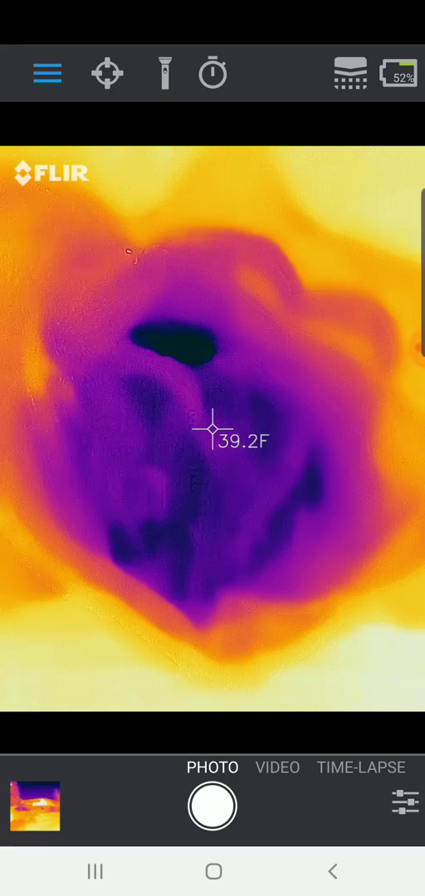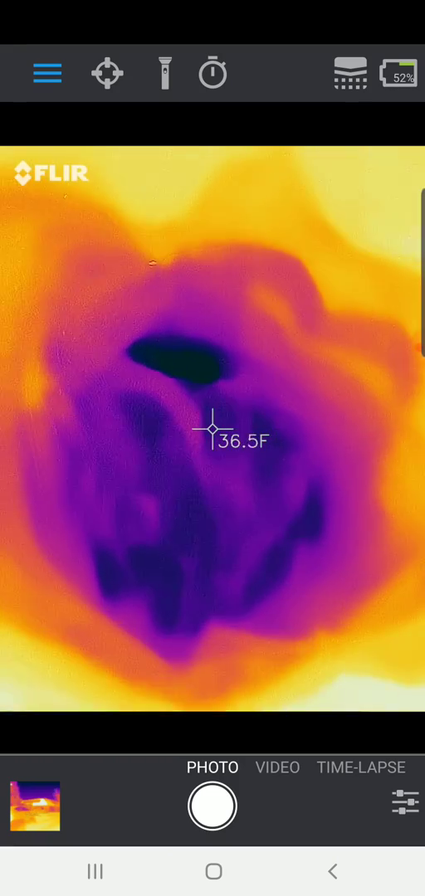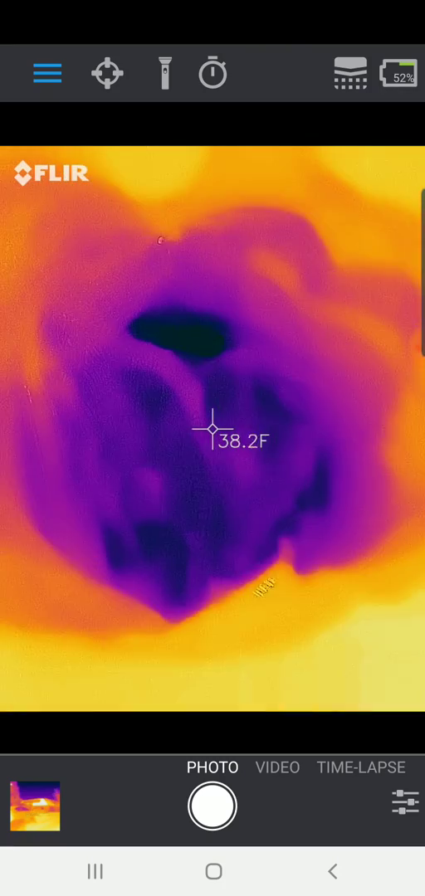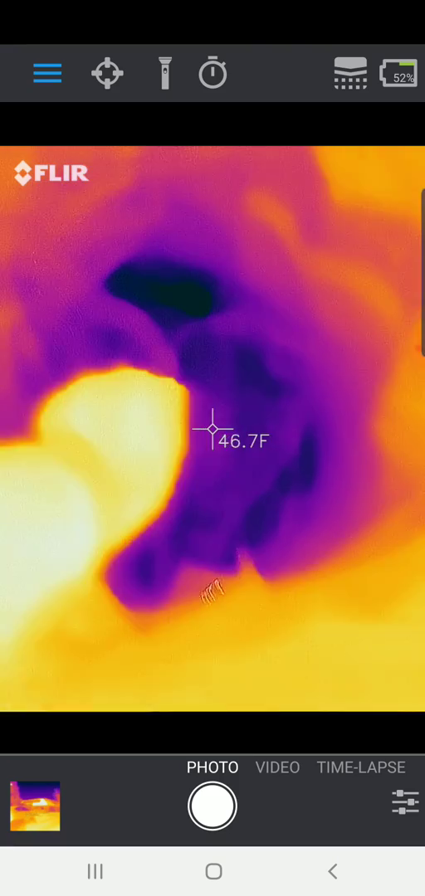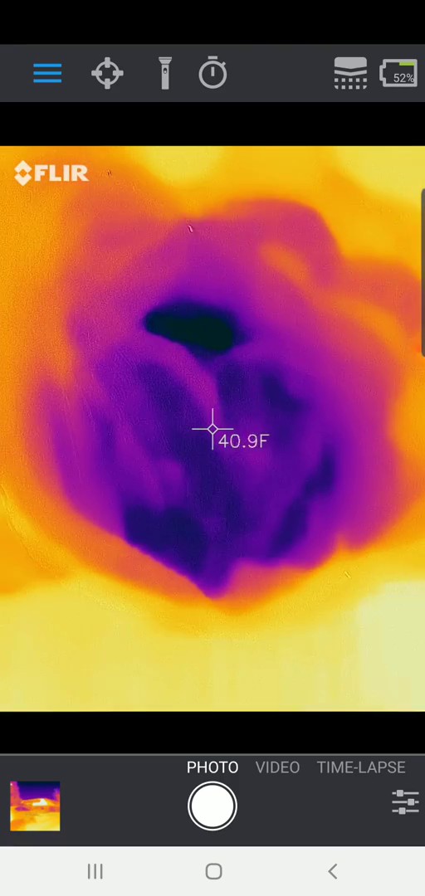And you can see that reflected in here if I'm looking deeper in the bag. One thing with this is that as soon as I open this internal piece, it is going to start to let some hotter air in, so it's better to take a look deeper in the bag, and you can see it is under the 32 degrees to be totally frozen.